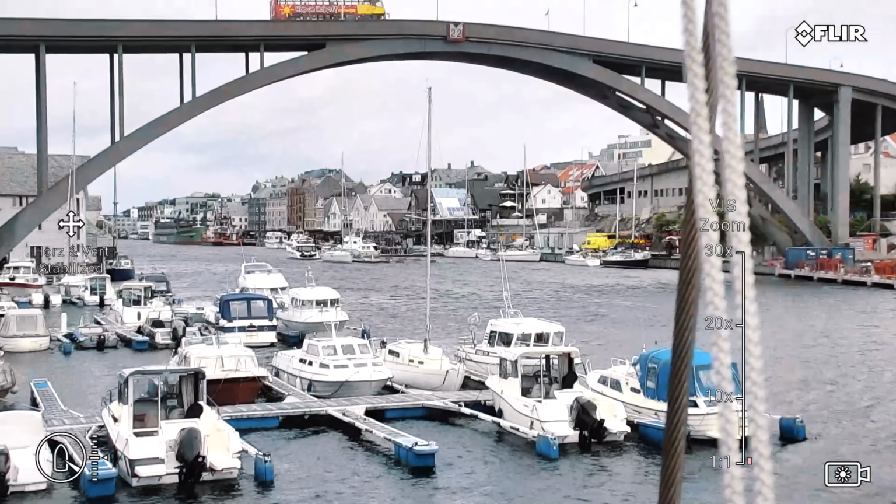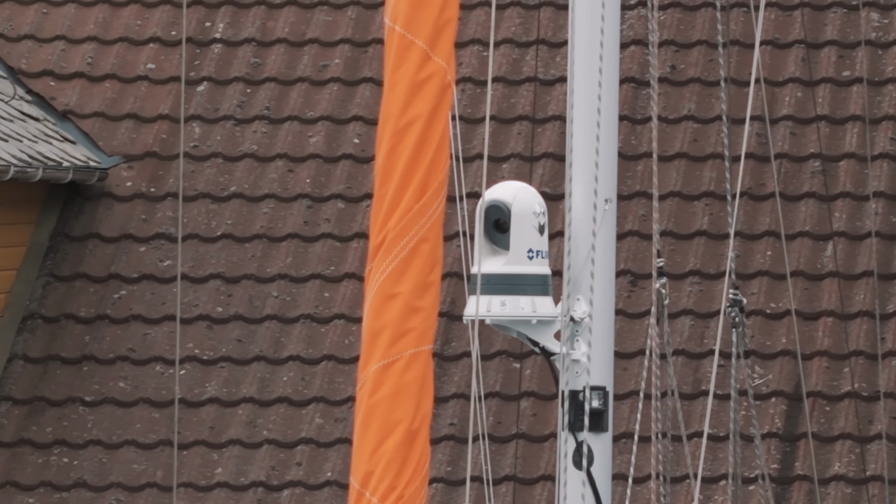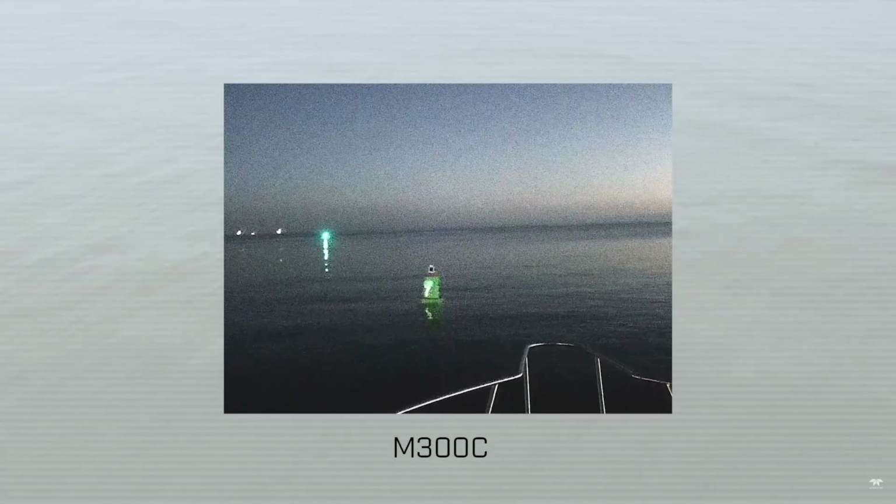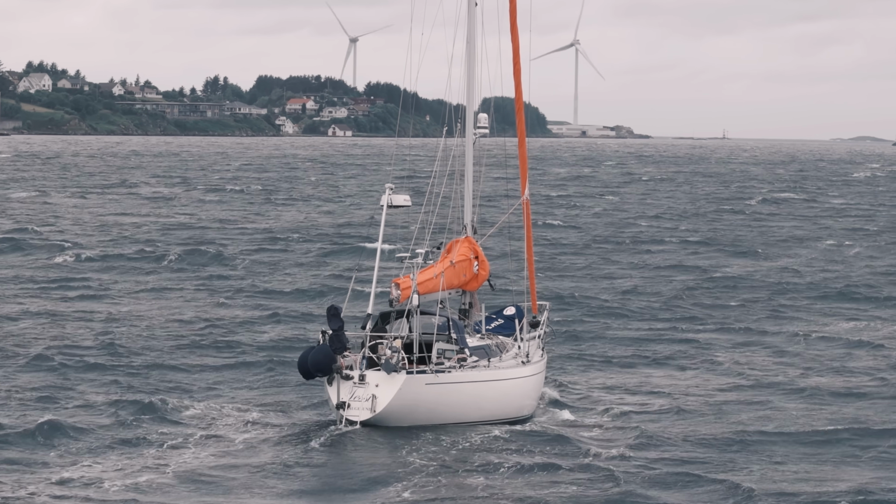And the camera is also 30 times zoom, so it has an incredible ability to zoom in objects, so I don't see why it should be so high up. In addition to its gyro stabilized zooming capabilities, it's also able to give a clear view in very low light conditions. Let's do the installation and then head out to test it.